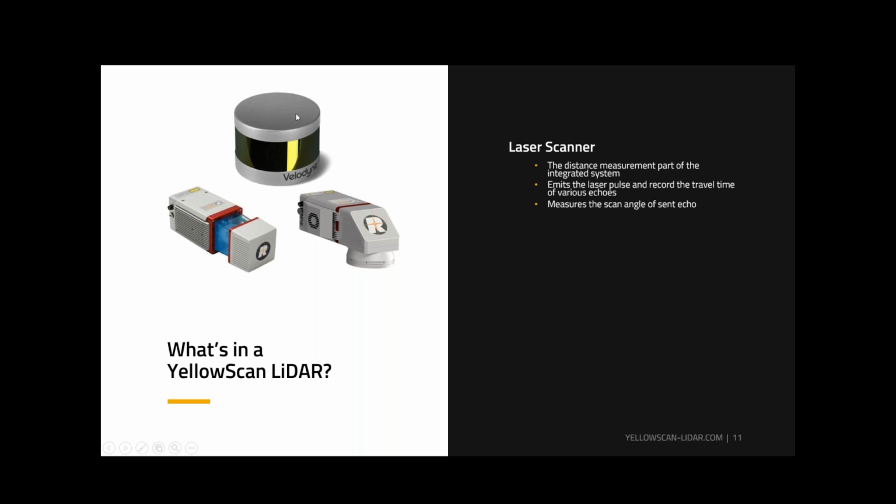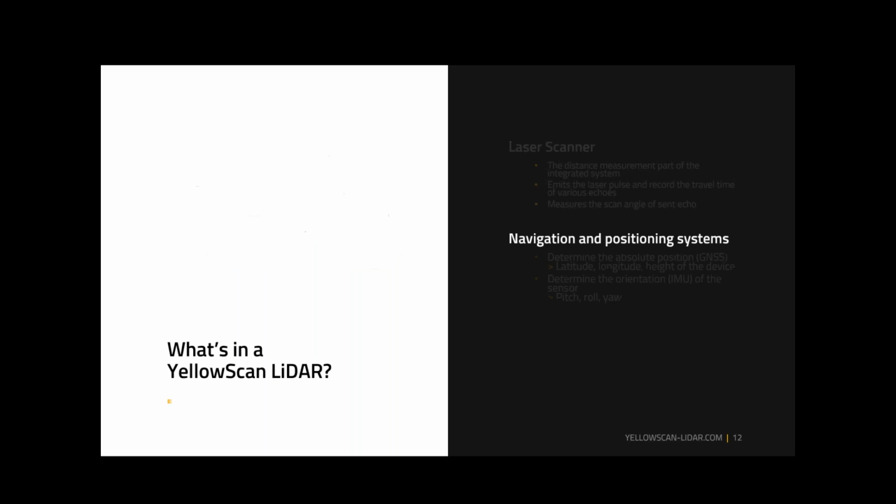This is the device that's going to be doing the distance measurement. It's going to emit the laser pulses and record the travel time for the echoes that particular system is capable of keeping track of. It's also going to measure the scan angle for those particular laser shots that are being sent, so that you know where those points are hitting the ground.